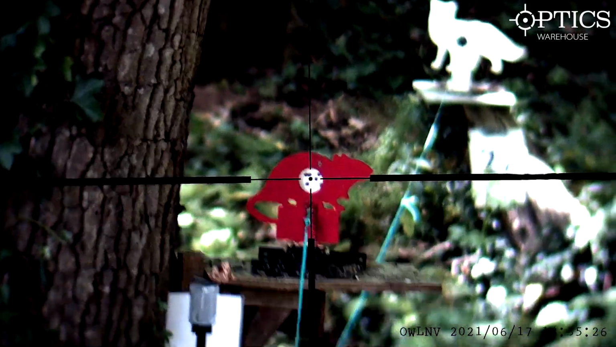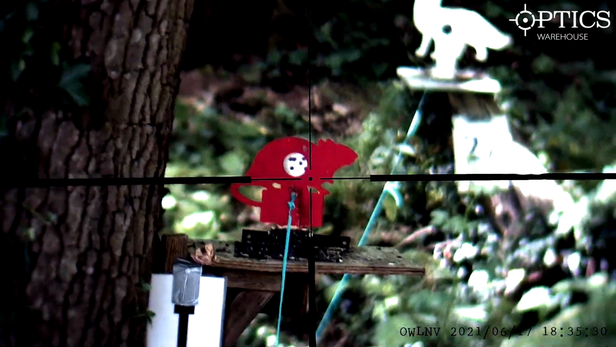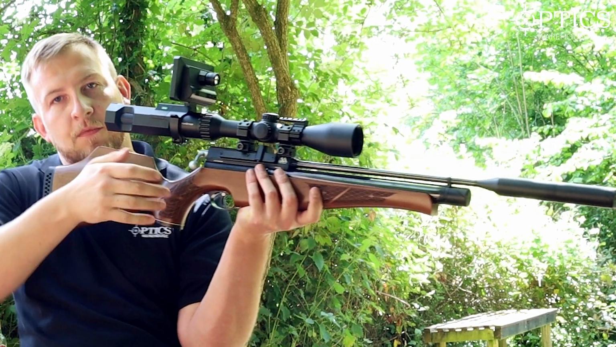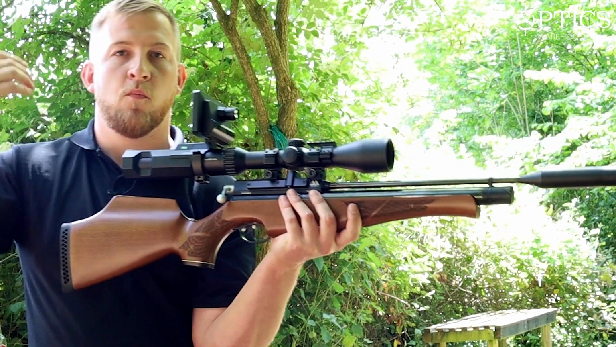You can really see the heartbeat. Obviously when I start talking, it's moving more as well. But we'll try and get it a bit more stable. There we go. So as you can see, that was a really jerky trigger reaction then. And once again, that's because I'm not fully in tune with the rifle. Can't get comfortable. But these are the things that you're going to have day to day when you are trying to shoot.